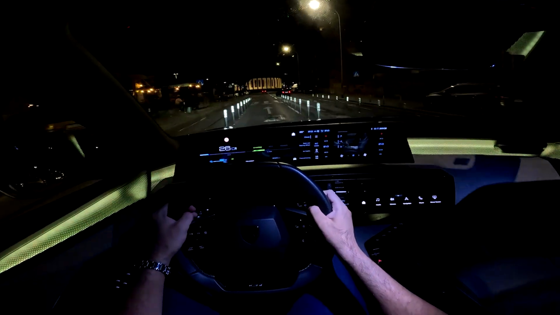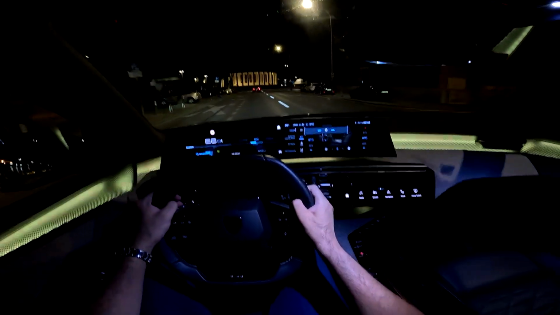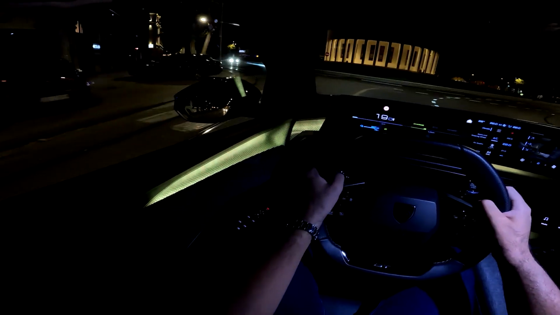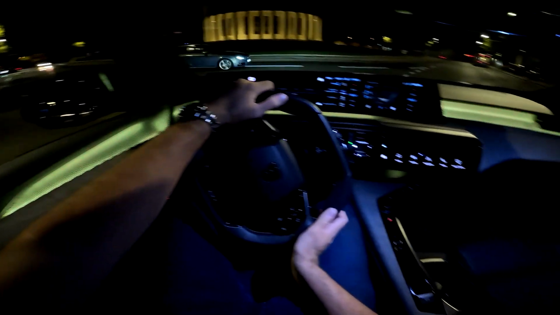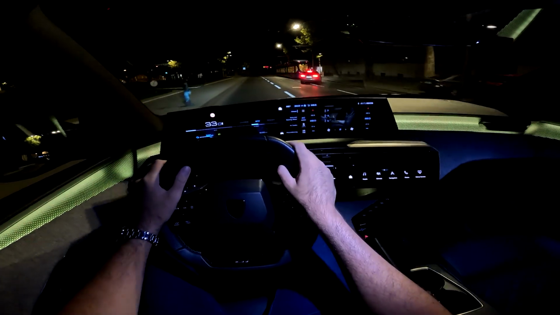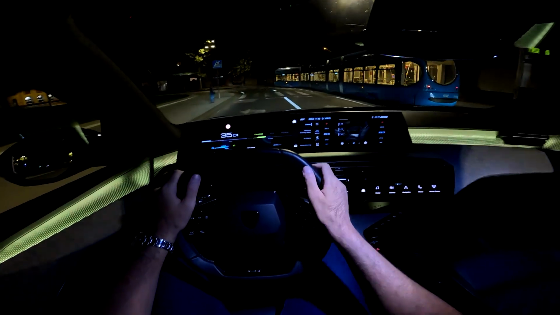You can also use the voice command. Hey Peugeot, change temperature for driver and passenger to 22 degrees. So you see, that's also possible. So one of the ways to do it as well. But I think you get used to this. Even though I think the switches are the easiest solution, this is also pretty good, as you have the voice assistant and also the shortcut for this.